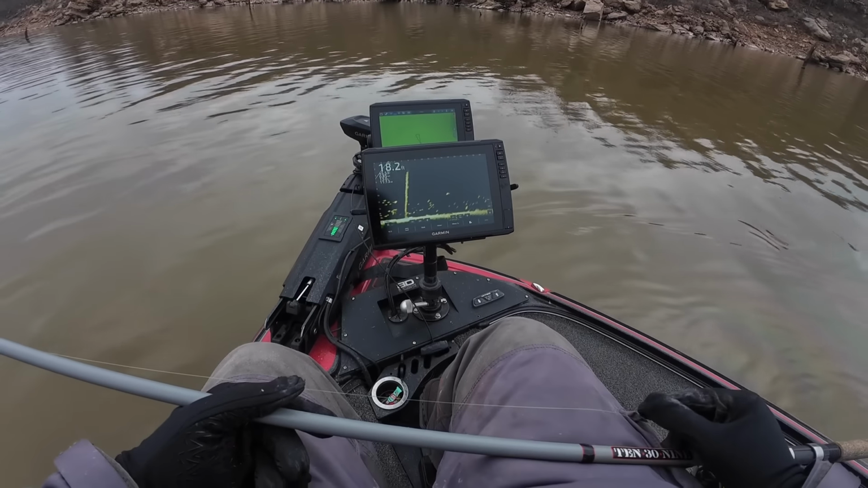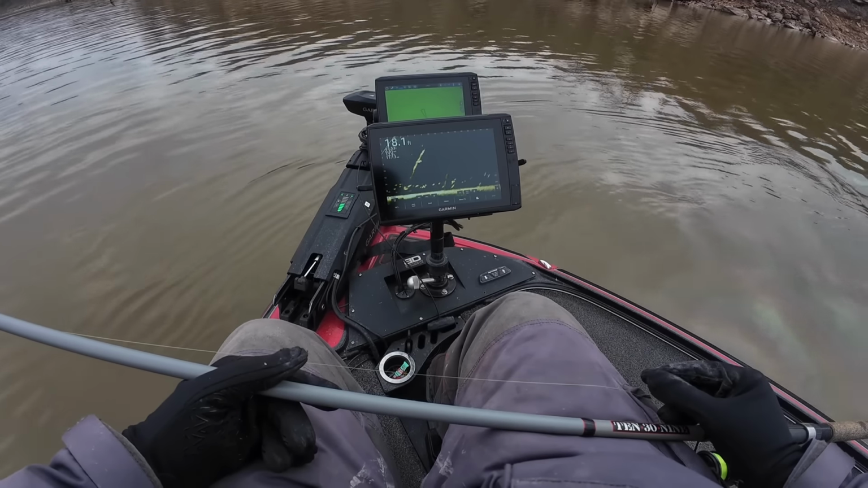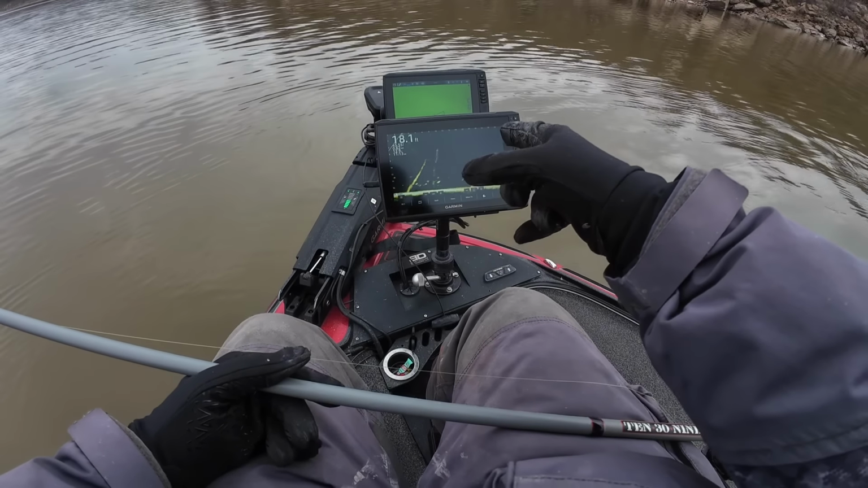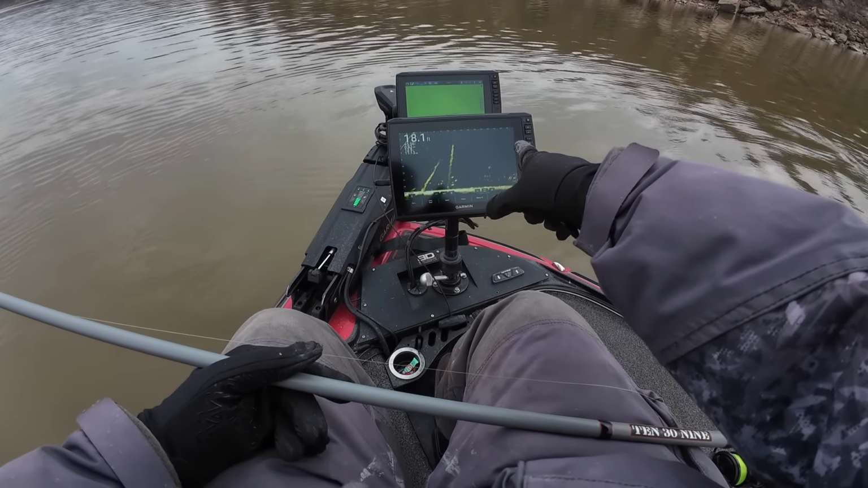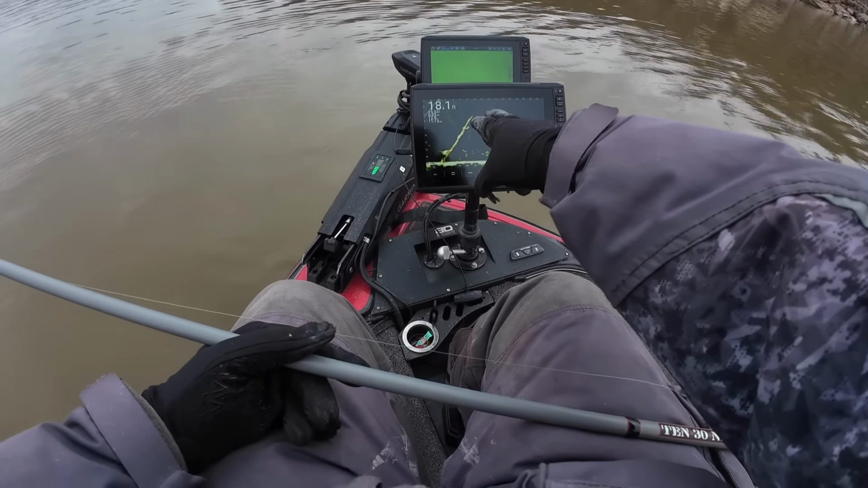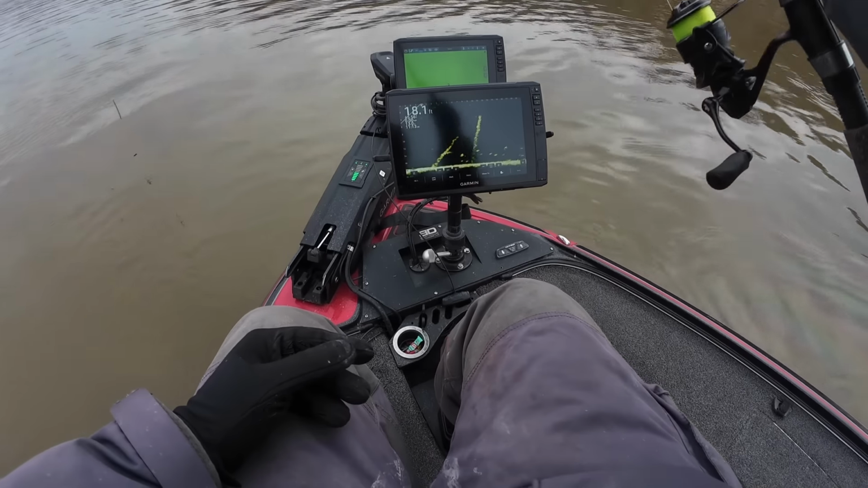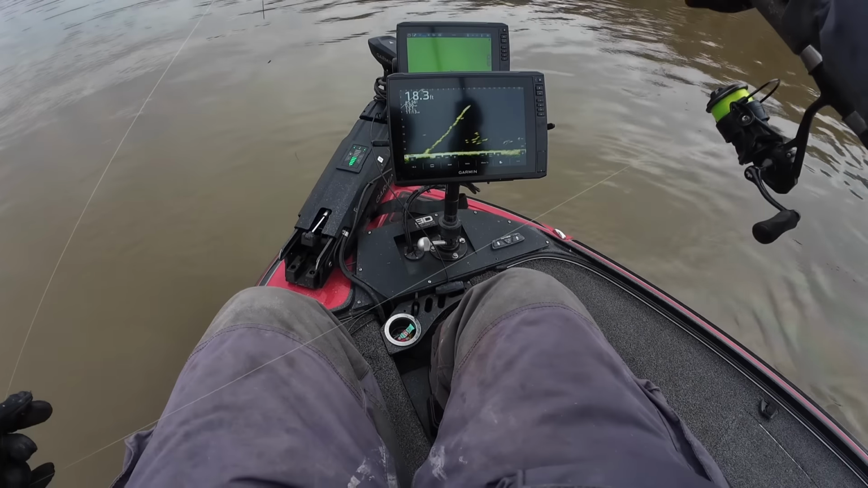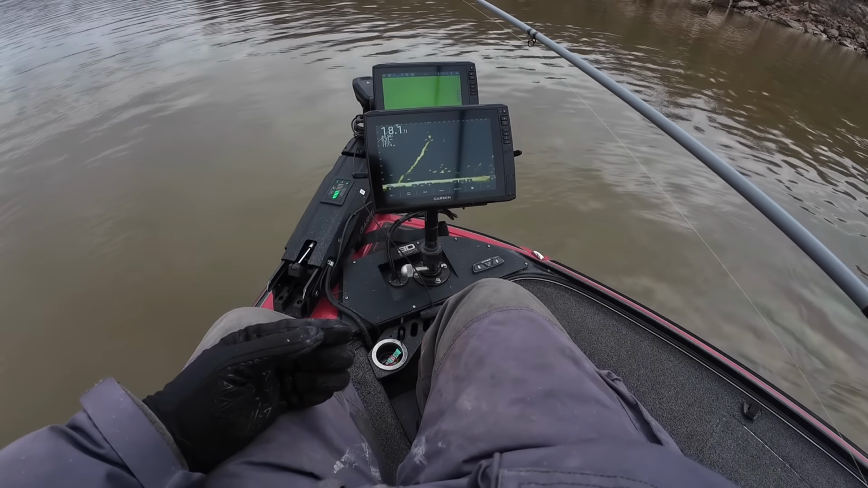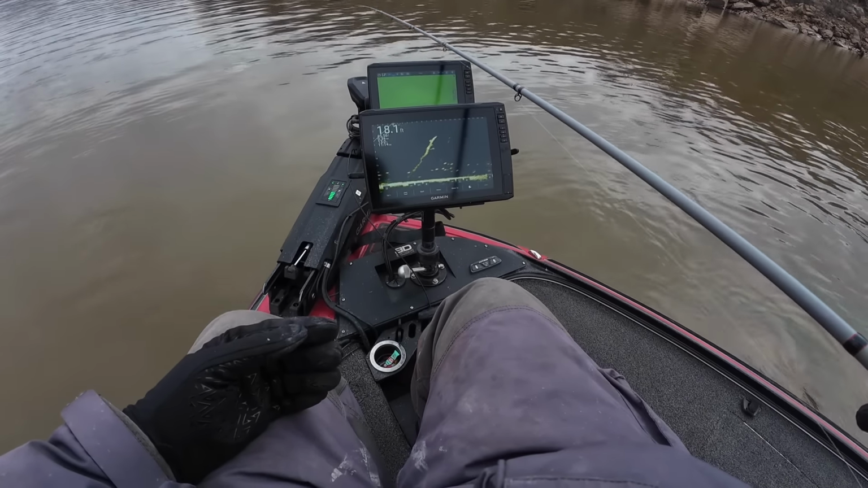Well, that last tree with them fish on it didn't want no part of it, but I think I found some more. I got a pretty good one nosed up here on this piece of timber, and I just seen a suspended fish. Oh yeah, out there, see him out there floating. So let's target this one up close first. So he's right on the back side of that tree. Nosed up to it. He's right behind it.